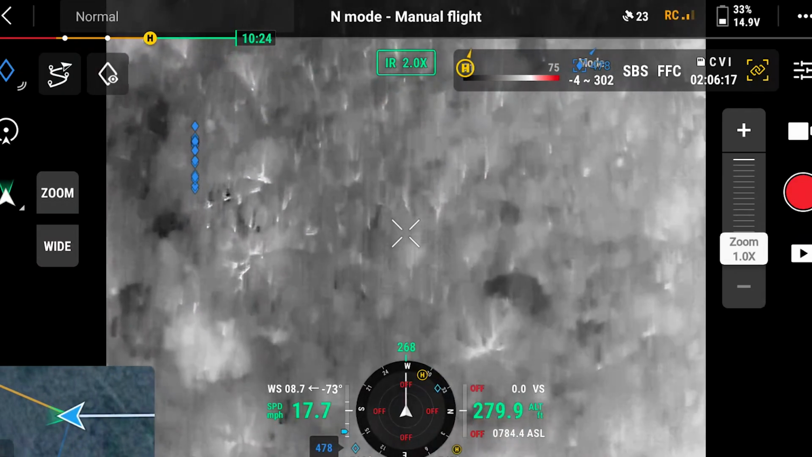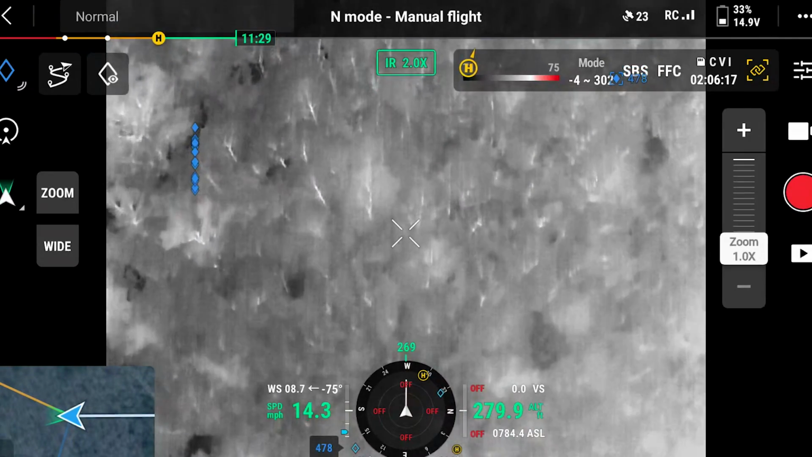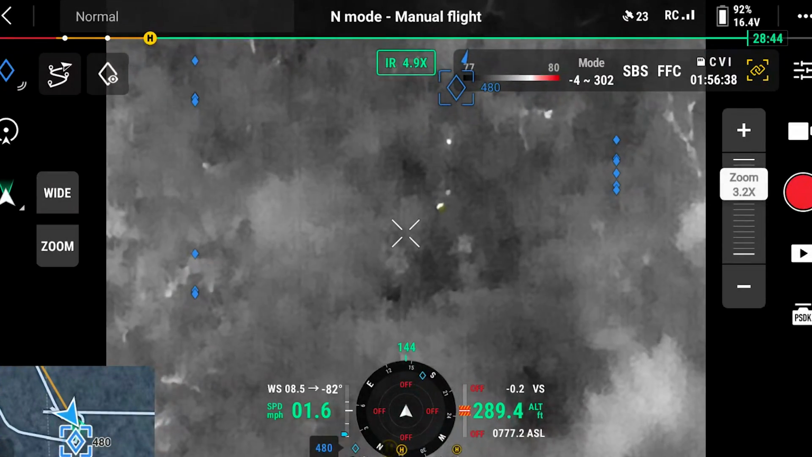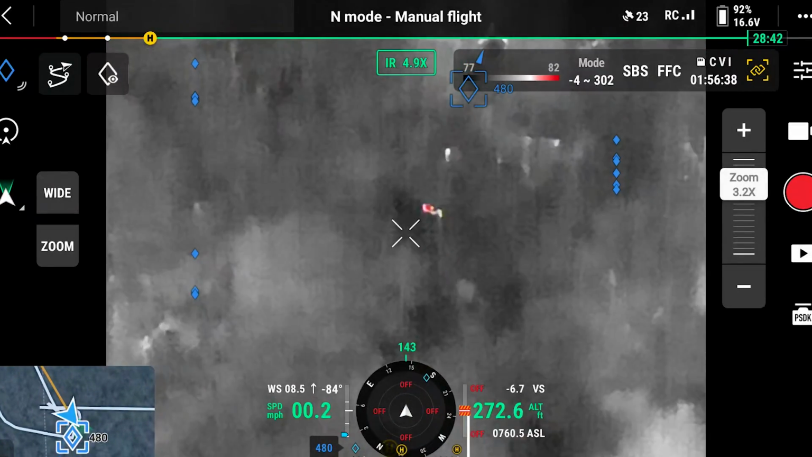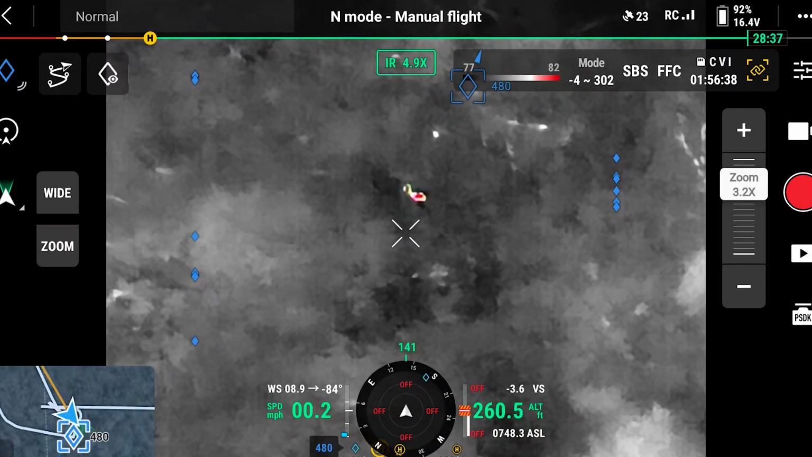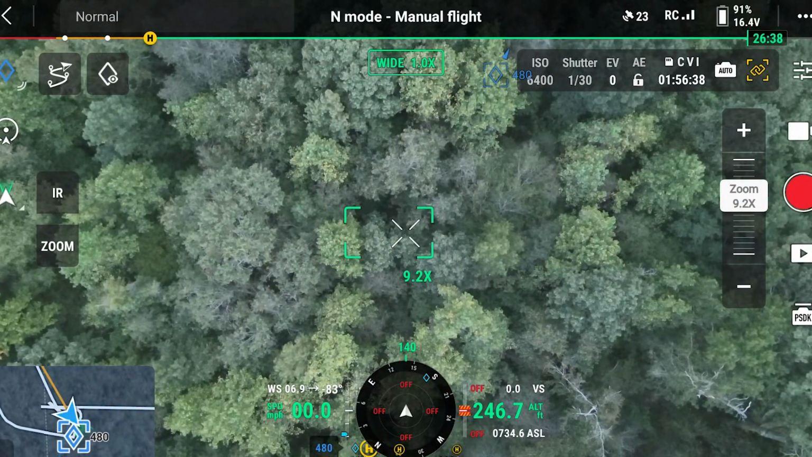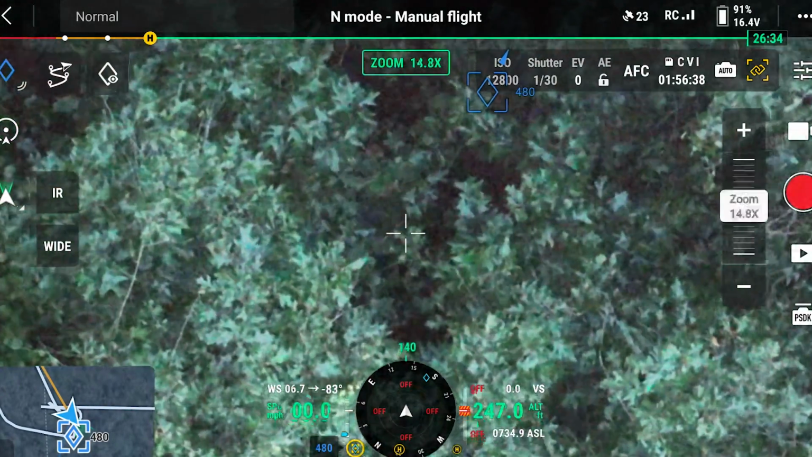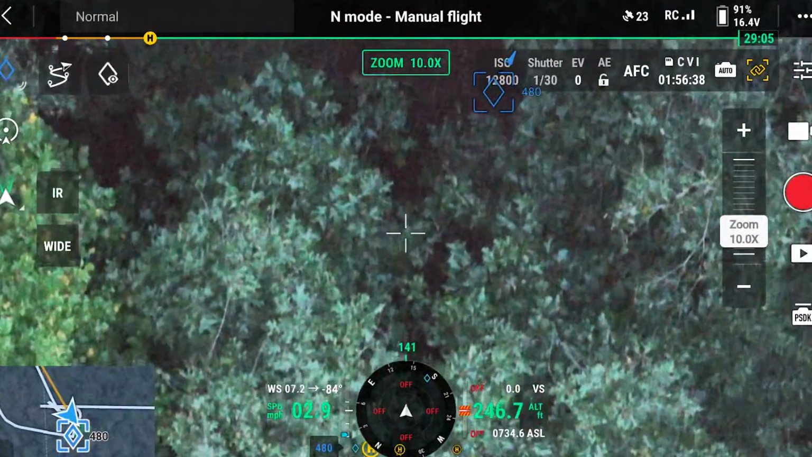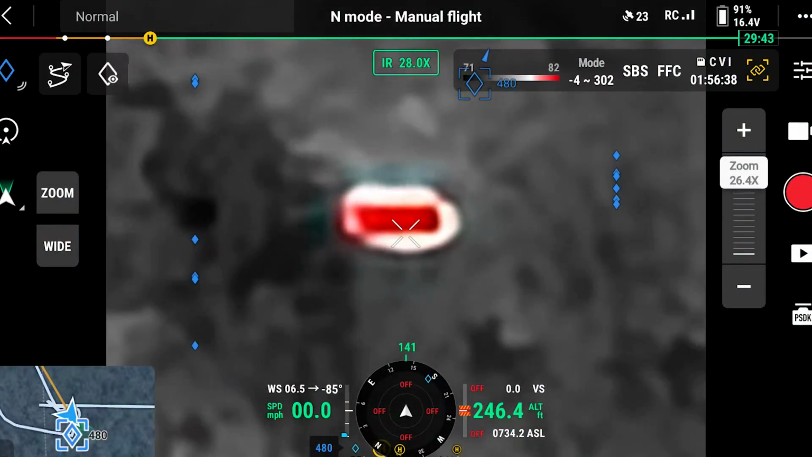Some good creakage back here. Yeah, there's 3 deer moving together on the power line. Yeah, so I'm back at my previous point, and well, there's one, but I can see a few other small signatures under there. Let's see if I can get a look. So annoying. Yeah, and there's not even hardly a gap in the canopy. They're in the woods, yeah.